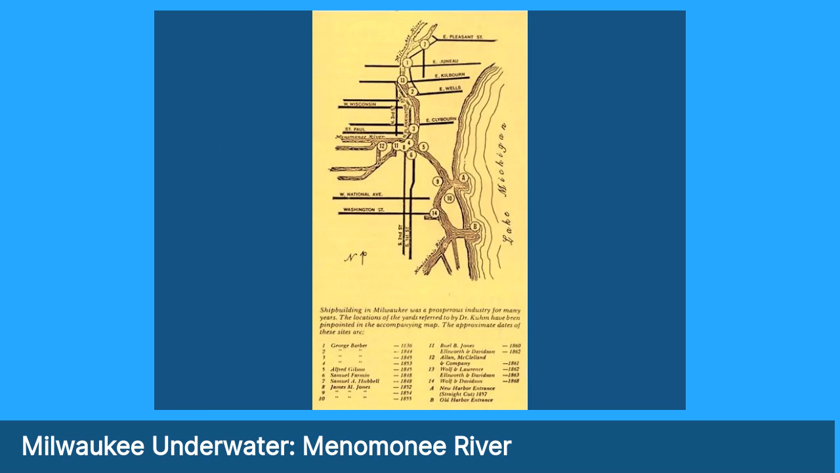Also, the historic shipyards, there were many of them. You can see a number of the yards in the 1800s were right there at the confluence of the river. The Allen and McClellan shipyard was there, and also Ellsworth and Davidson and B.B. Jones. They were all right at that confluence. And then there were, of course, some yards out here by Jones Island, but you can see the big concentration of shipyards there.